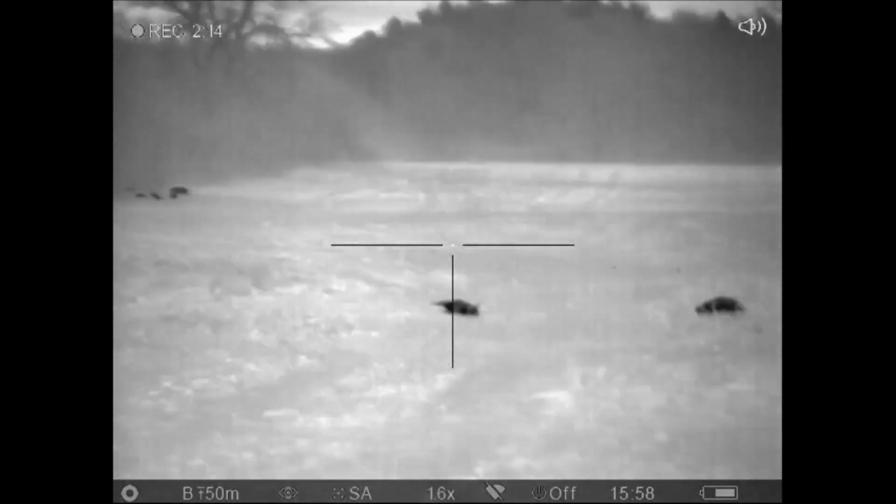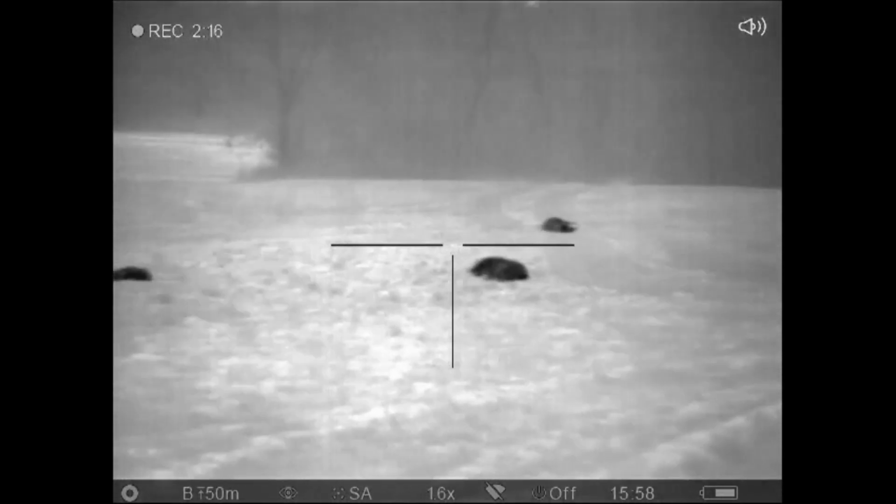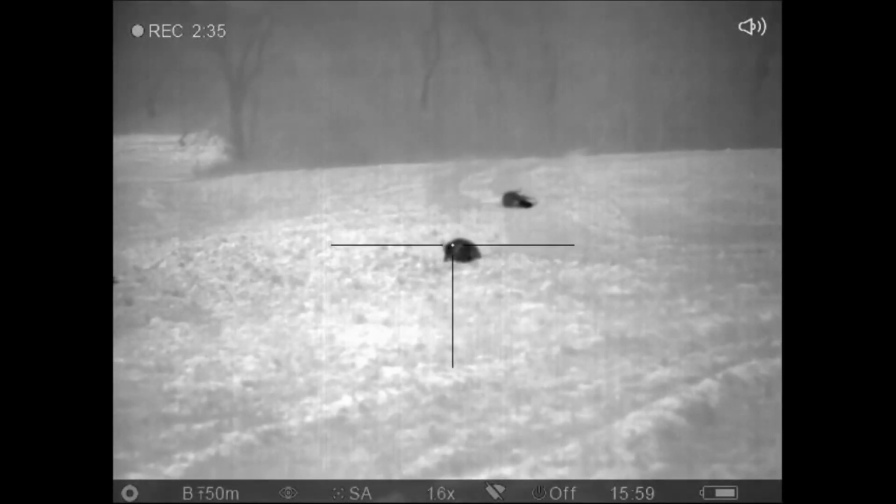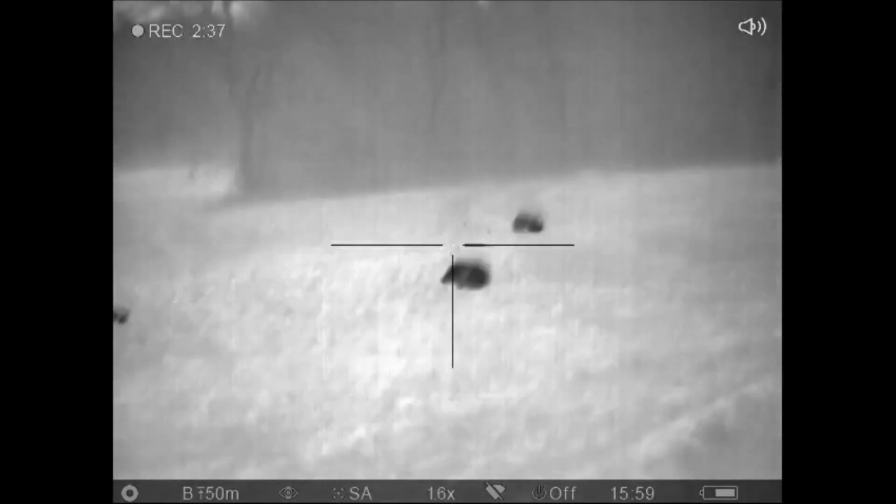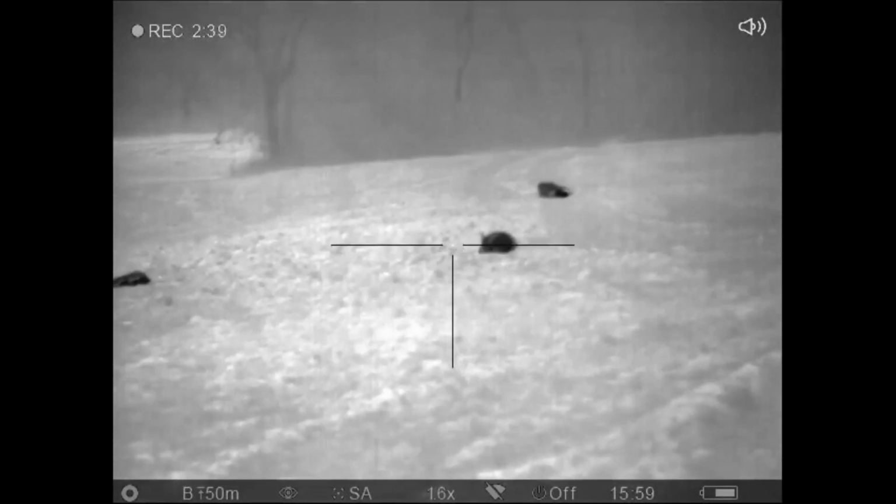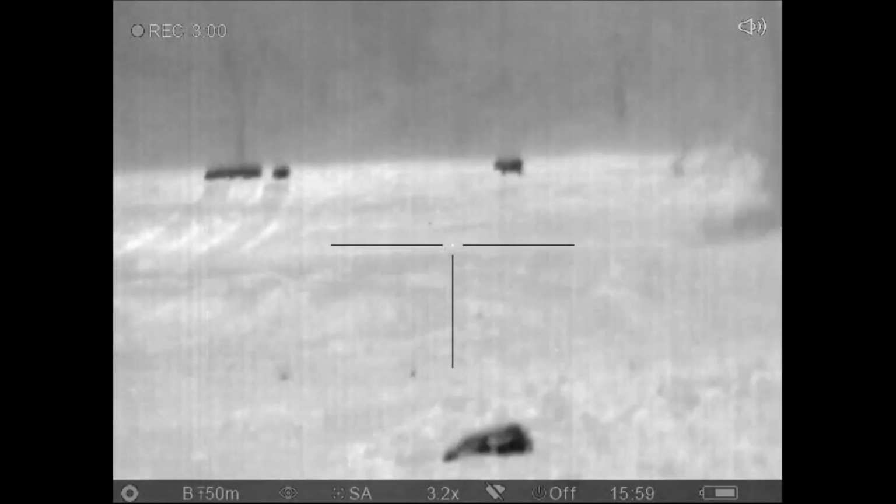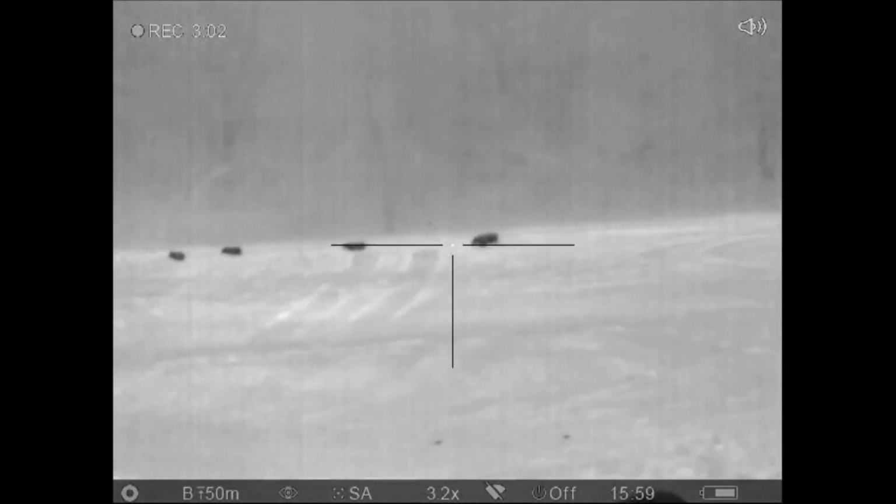Okay, stop. Watch the ones in front. Don't let them get up. 1, 2, 3, 4. Facing away. Jim gets a head count and realizes the second hog isn't dead. And so he finishes her off. On safe. And then he picks up the last few hogs that have come into view.